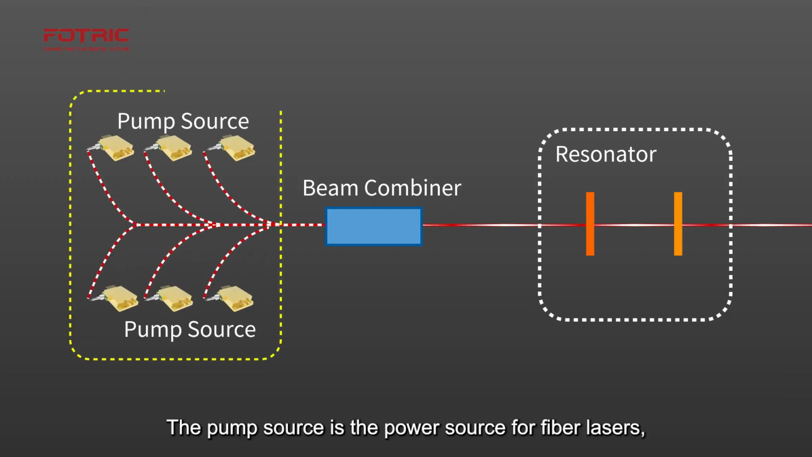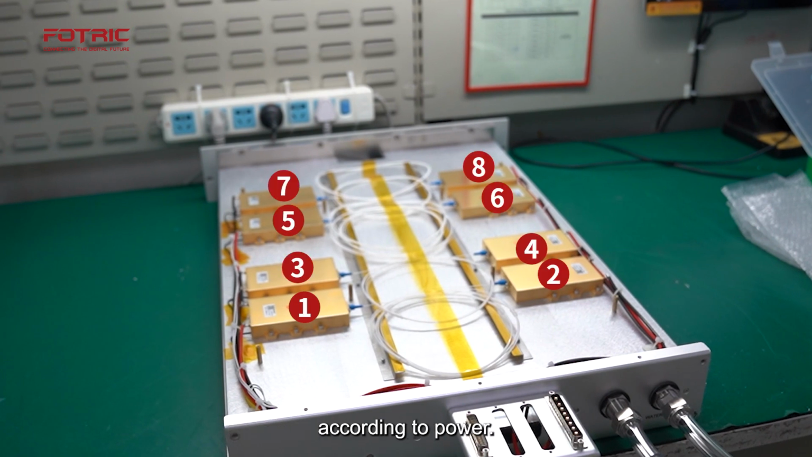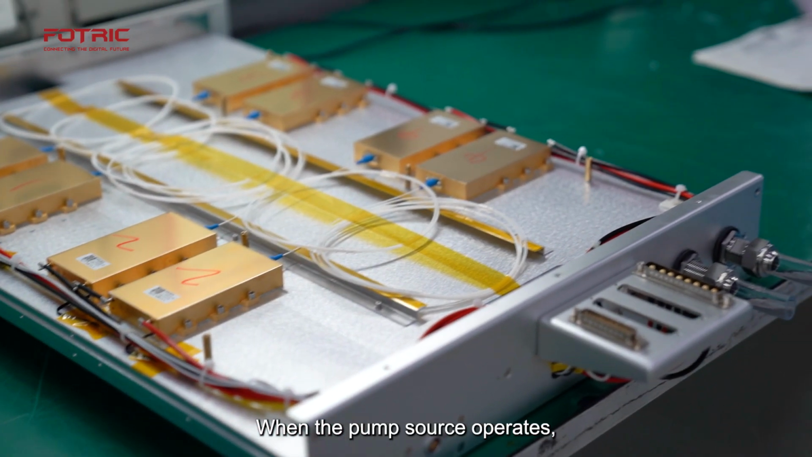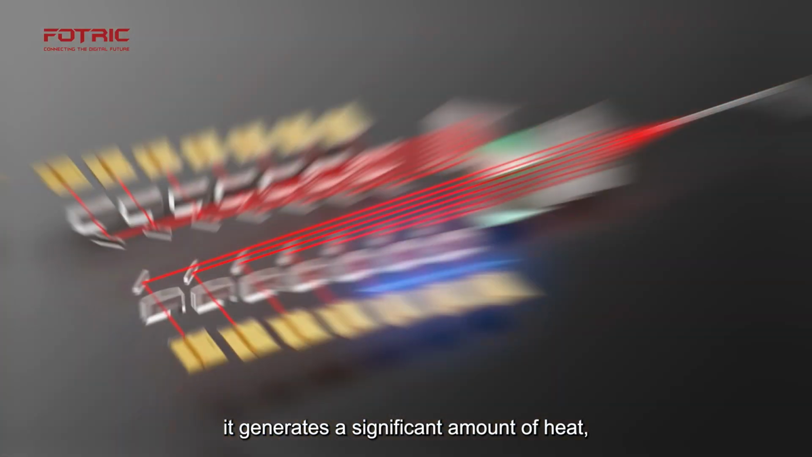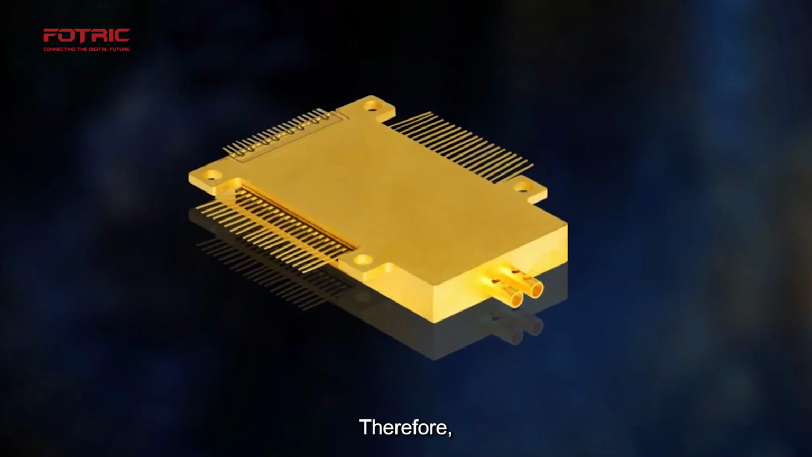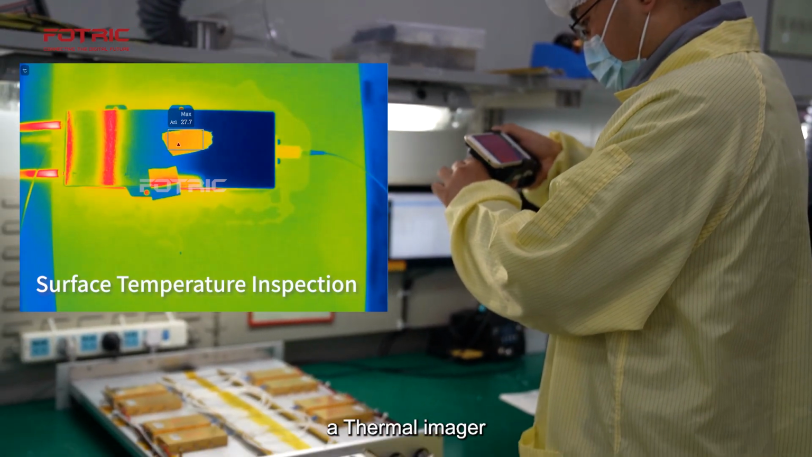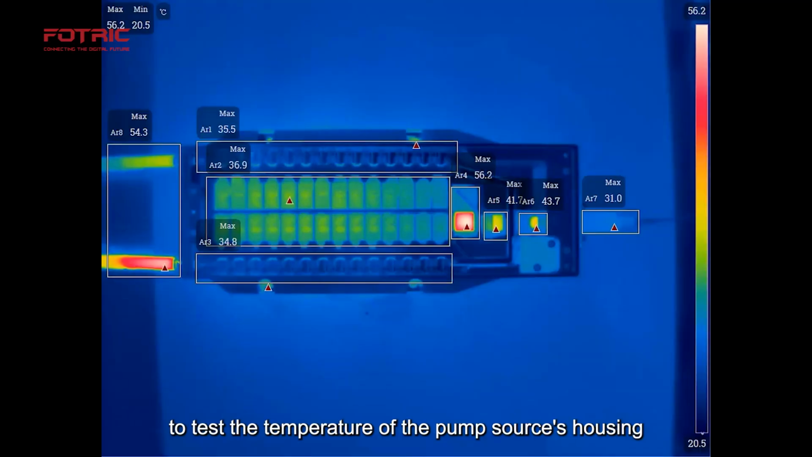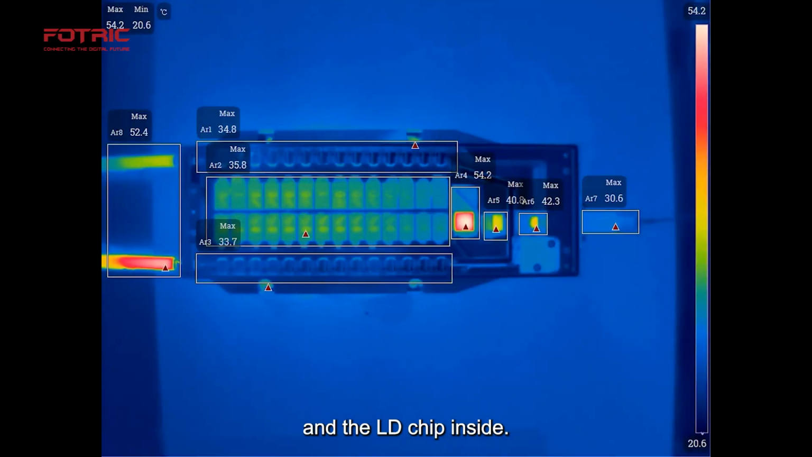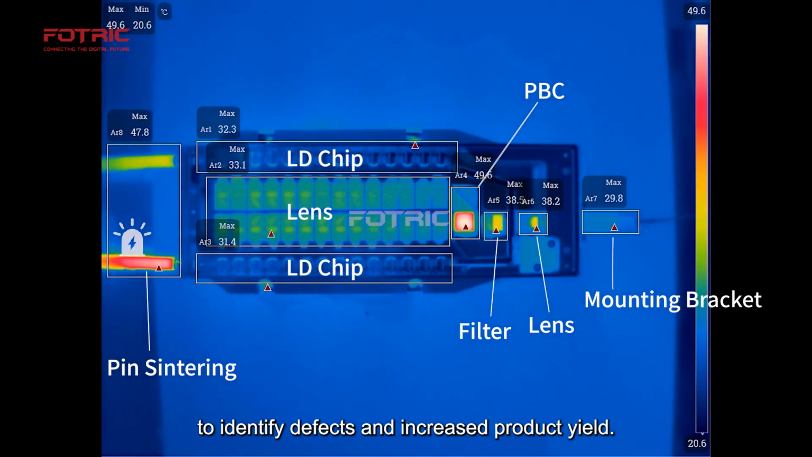The pump source is the power source for fiber lasers, and the number of pump sources varies according to power. When the pump source operates, it generates a significant amount of heat, which can affect the wavelength of the LD chip's laser output. Therefore, before the pump assembly becomes a finished product, a thermal imager is used to test the temperature of the pump source's housing and the LD chip inside. It collects temperature information for all components inside the pump source in one go to identify defects and increase product yield.